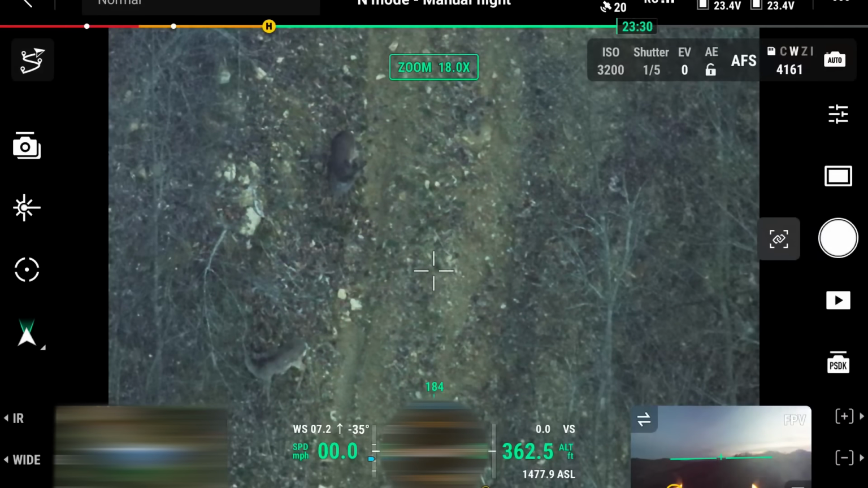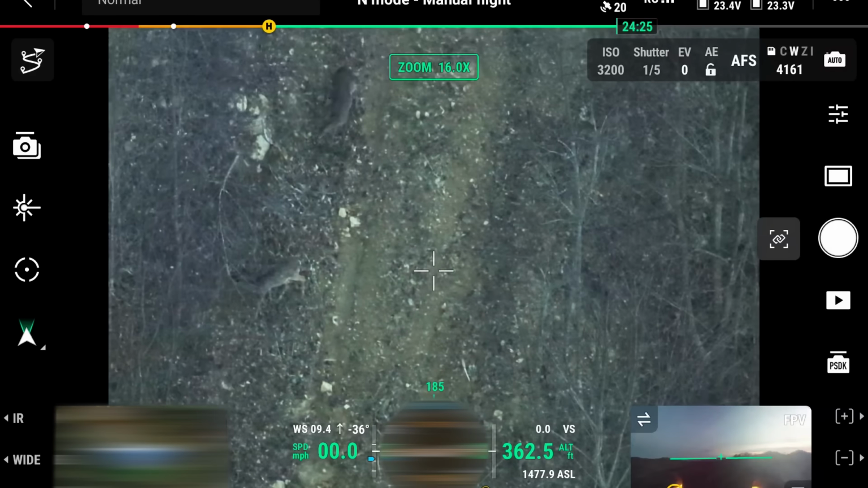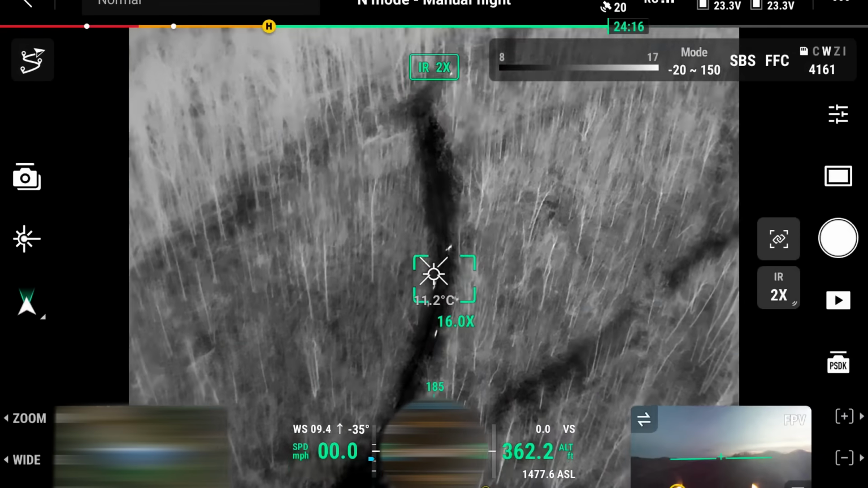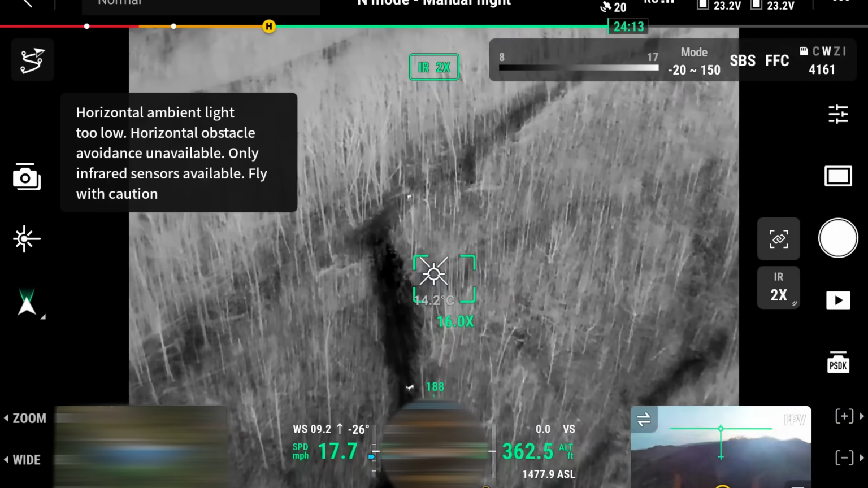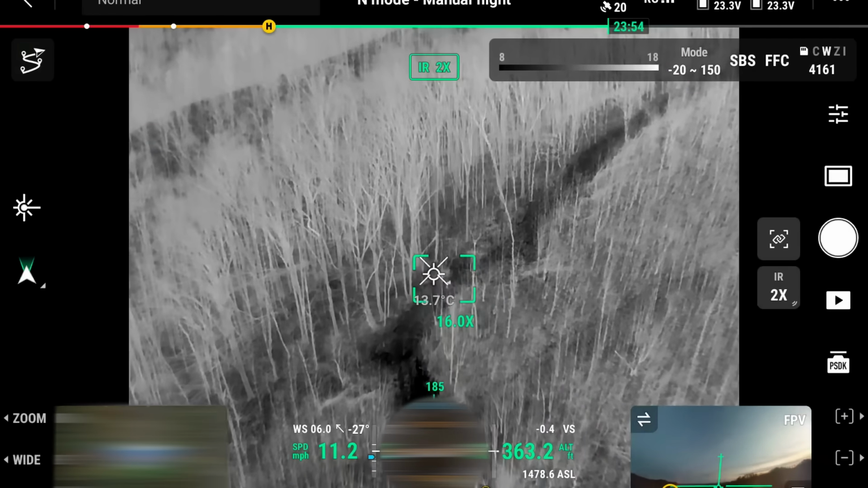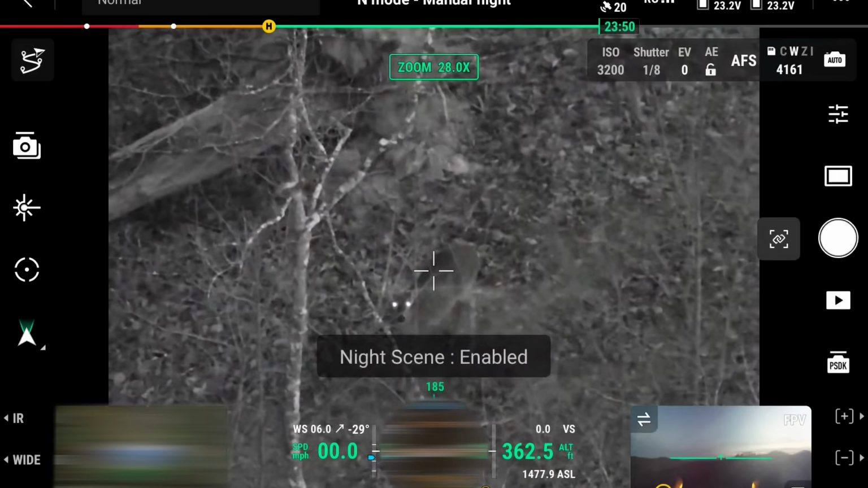Zoomed footage right there on the screen. I'm seeing 2. Is that, no, yep, there's 3. That little hill that they're on is not small. That's a pretty steep hill, so I'm gonna follow up, and here's one way up at the top, lagging behind. Let's check it out, see if it might be a buck. I don't know, it might be, could be. Ooh, we can see its eyes glowing. Can't tell if it's a buck though.